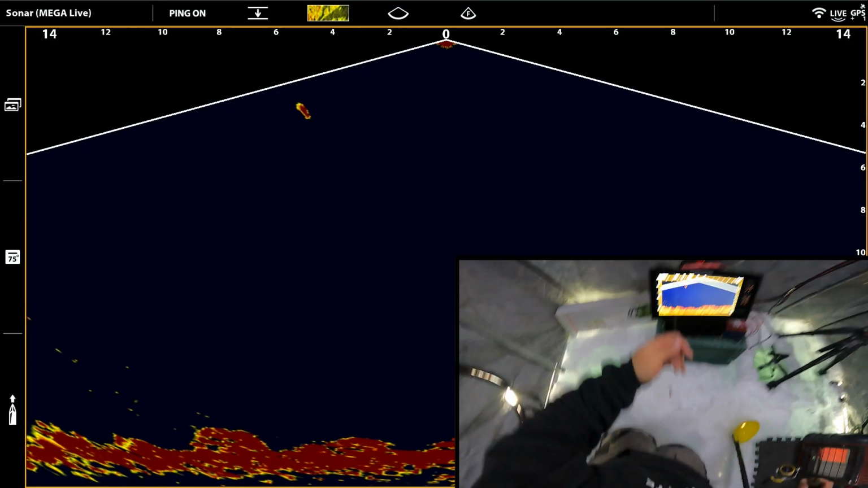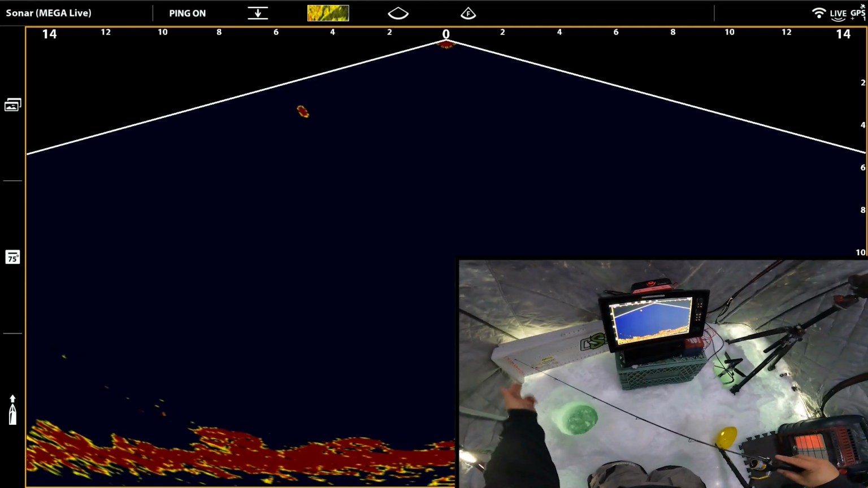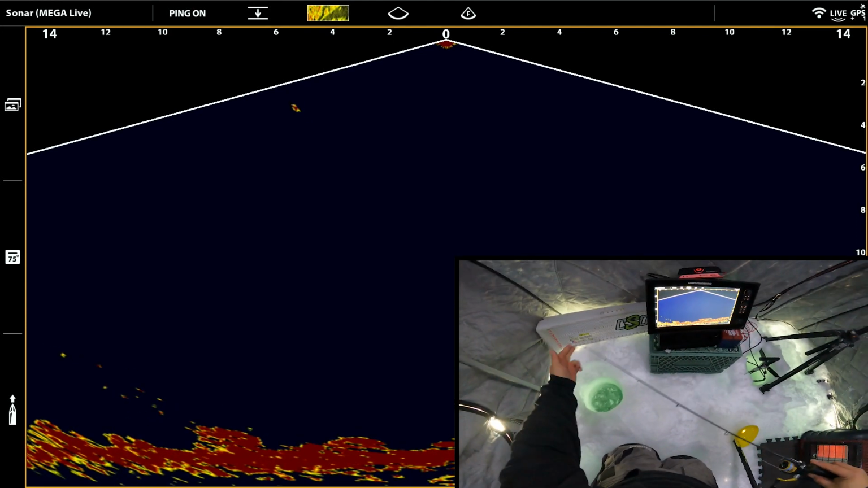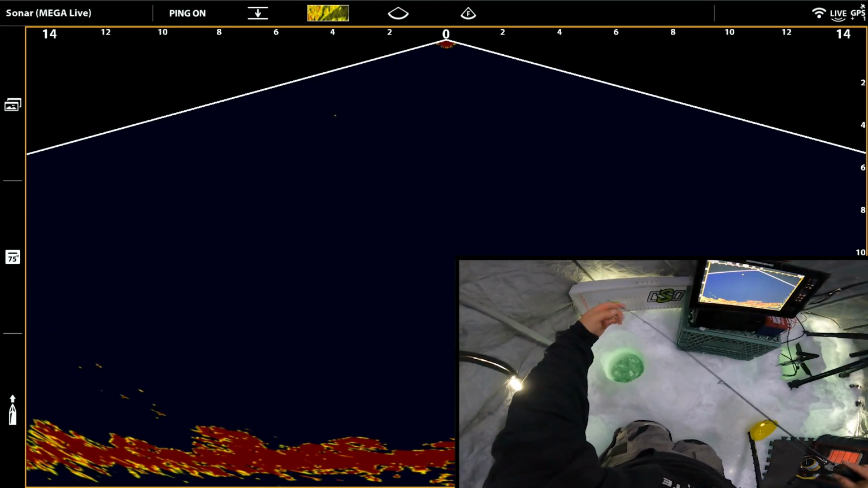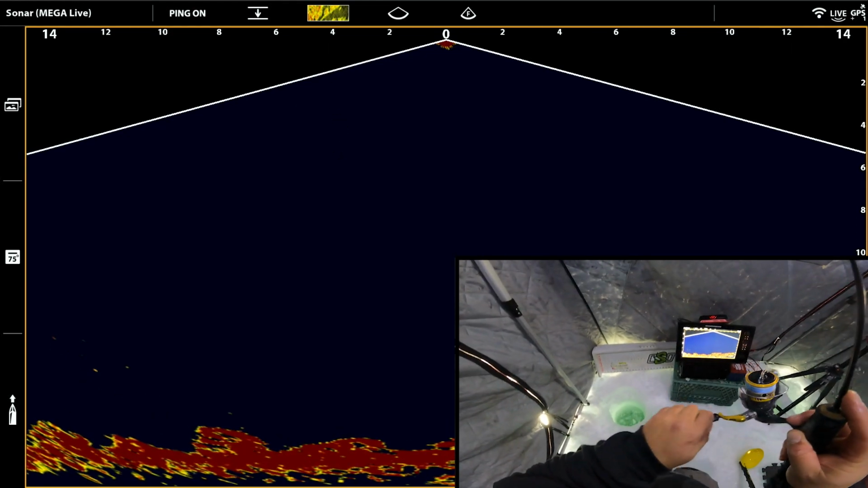What is that? There's something just below the ice. I bet you that's a pike. Like just below the ice. Oh, and it just ate it. It just hit it. Okay, so now I'm really going to be curious.